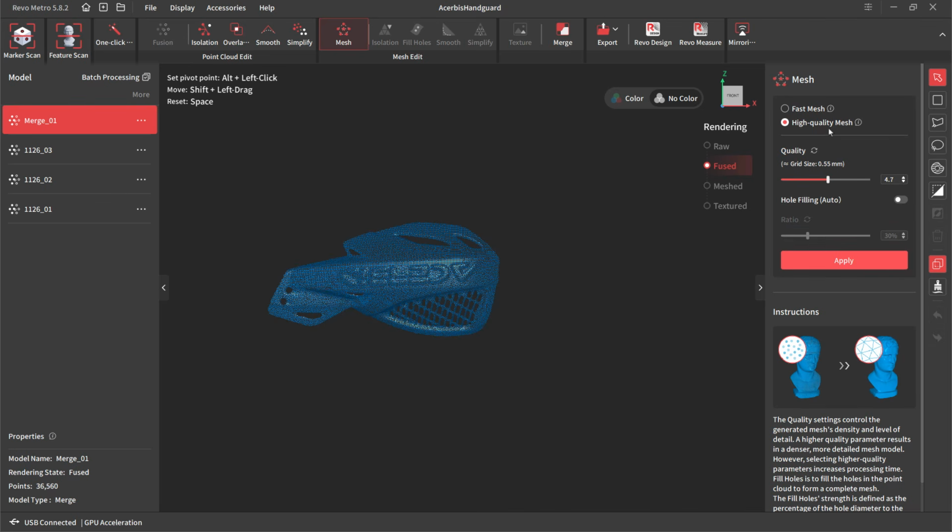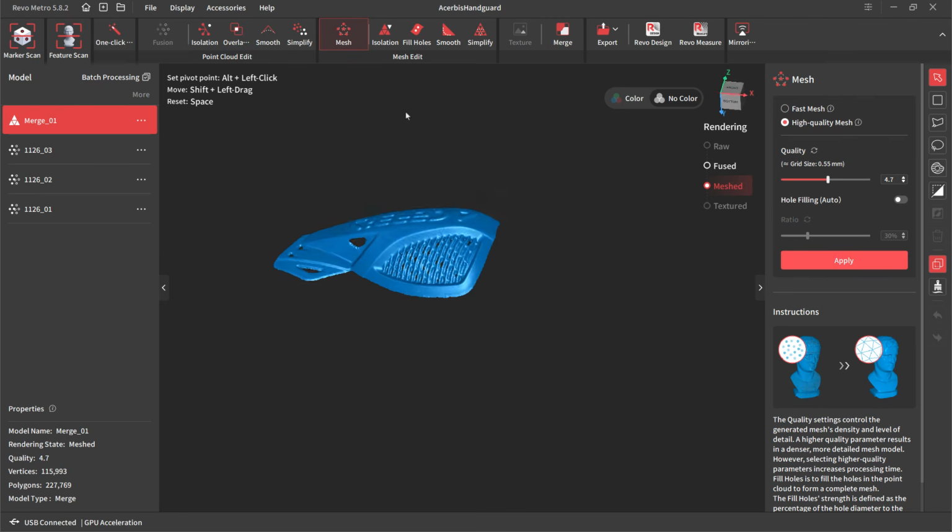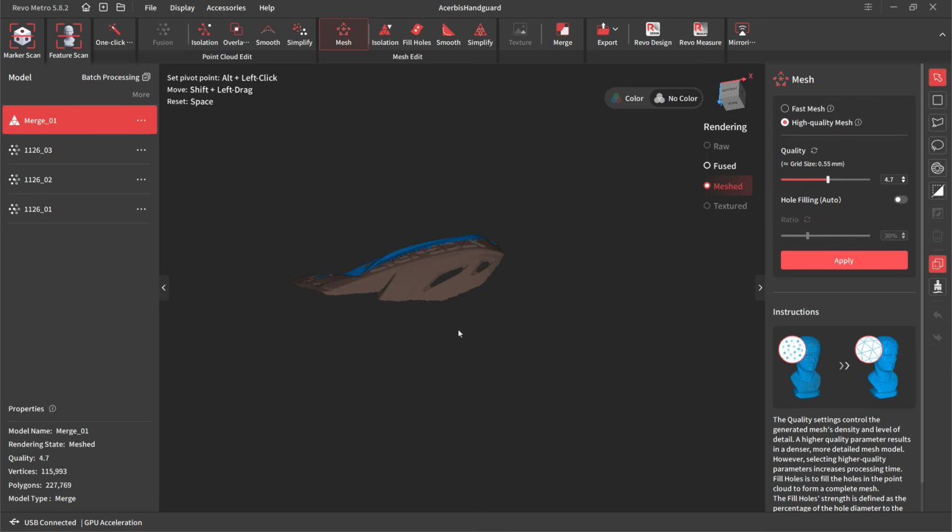In this case, I'm going to use high quality mesh. Fast mesh is quicker, but it'll be less accurate. In this case, it's not going to take very long. Grid size, I'll use the default that it's setting here at 4.7. That number is basically a quality slider, and it's going to give us a mesh element size of about 0.5 millimeter. And you can see there, now we've got our mesh.